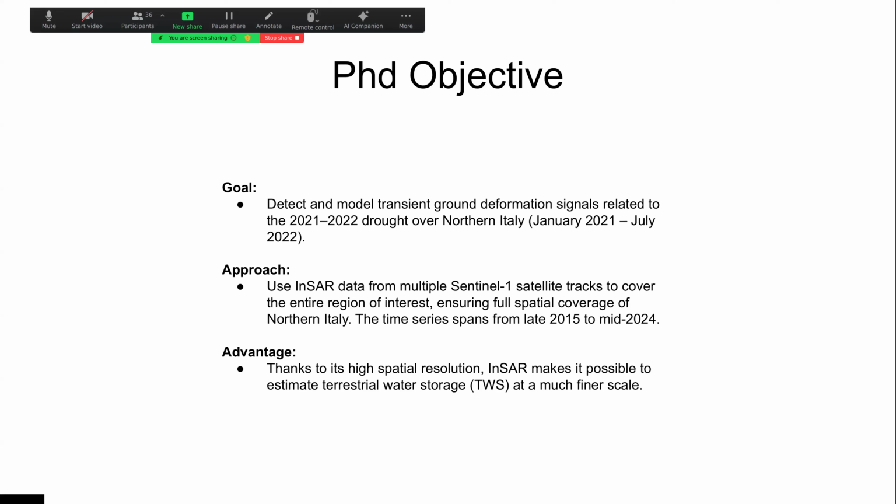The approach will involve downloading multiple Sentinel-1 tracks in the form of SLC images and building a time series from late 2015 to mid 2024. The final goal is to model these transient signals under the elastic load assumption in order to obtain an estimate of the terrestrial water storage at a much finer scale than GNSS.